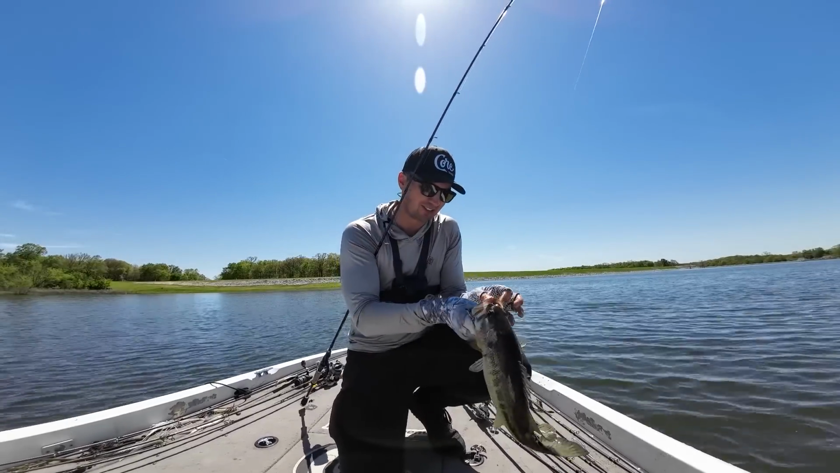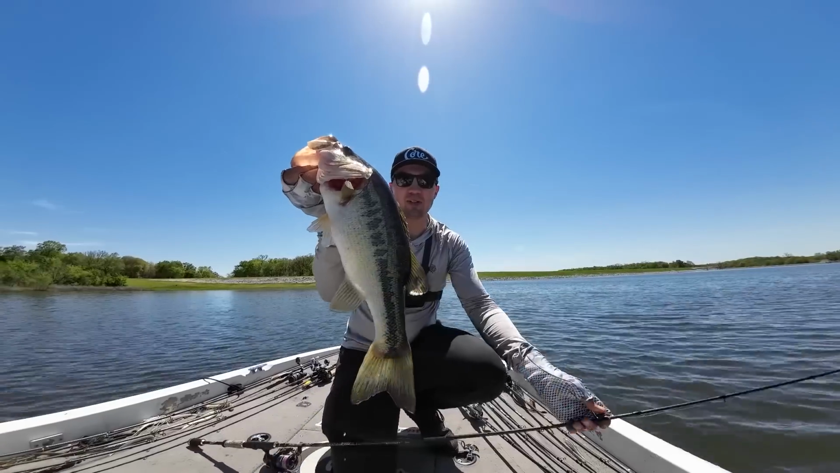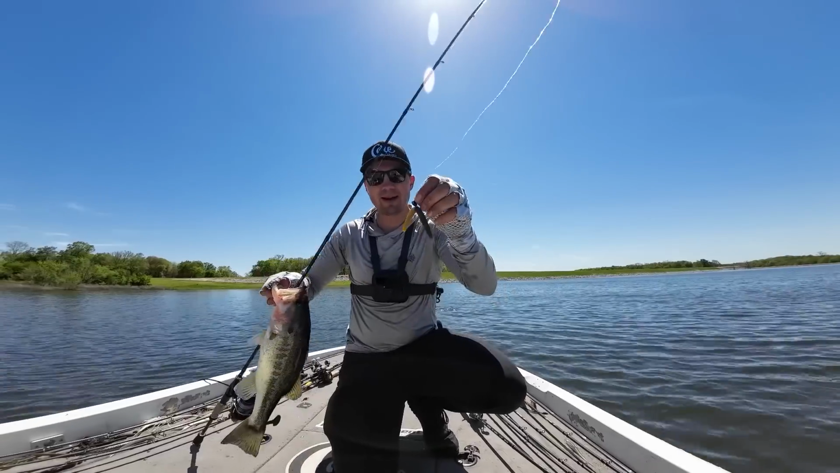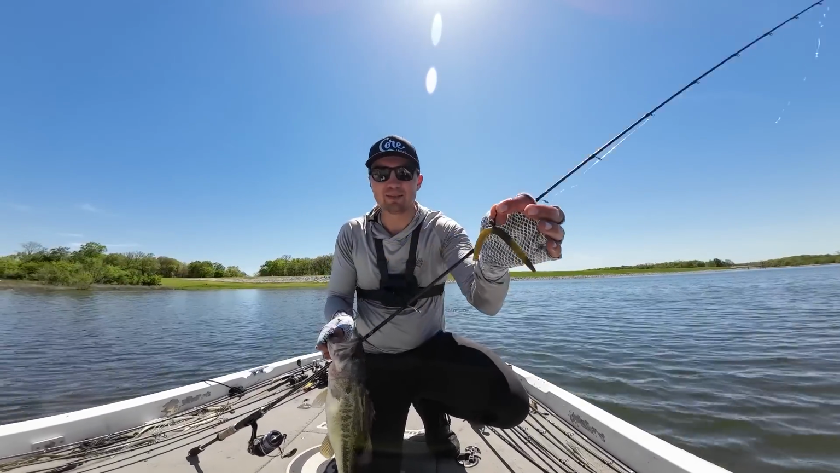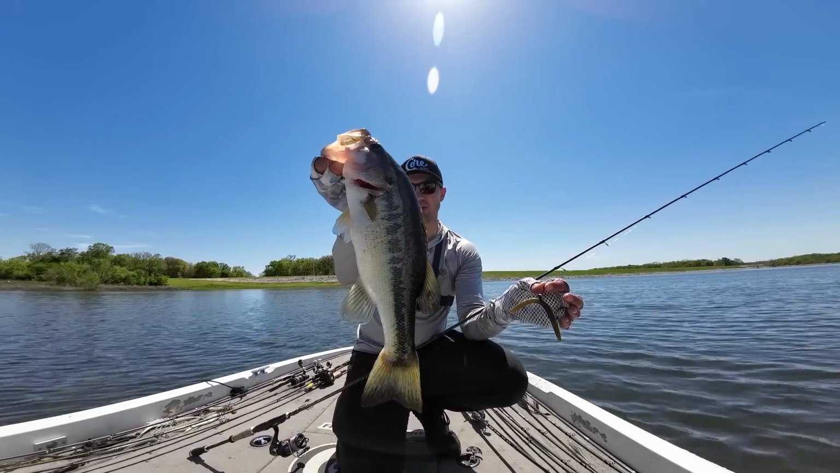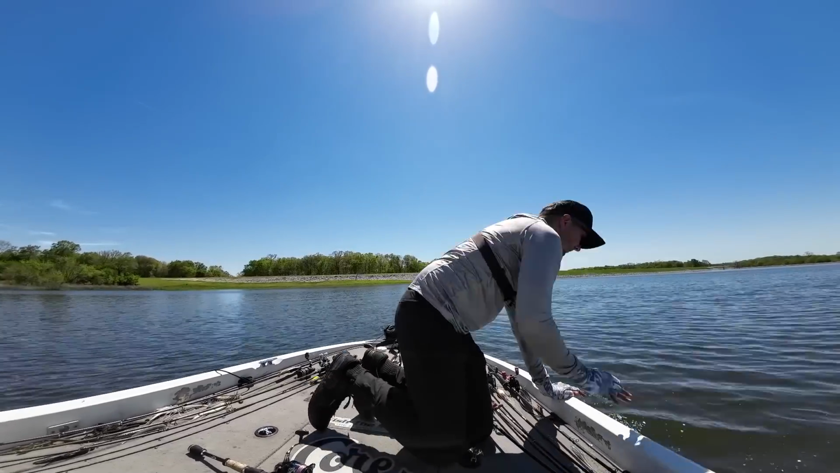Finally found that offshore school. We found it already, but I'm telling you guys, timing. It's 2 o'clock in the afternoon. Finally got the right bait, got everything prepared. Now we're about to smash them. That's that Core Tackle weedless wacky shot. Comes through grass, comes through wood, everything extremely well. Beautiful fish, solid 2 3/4 pounder right there. There we go, guys. Beautiful fish getting back down there.